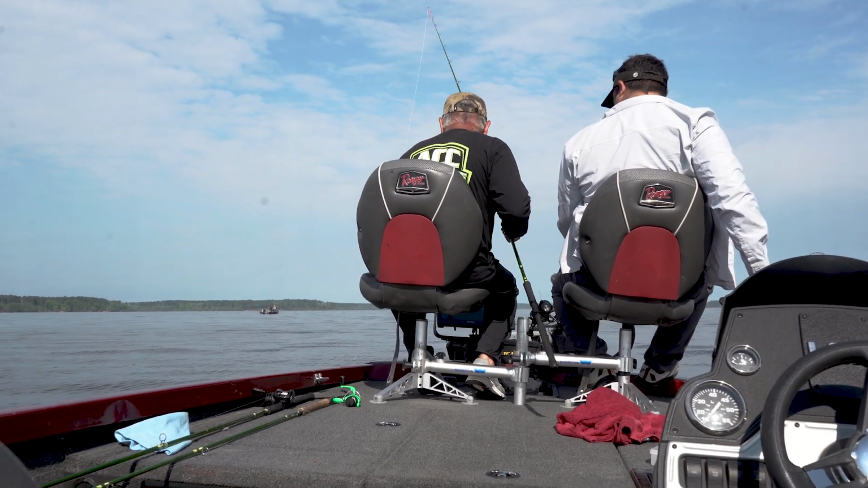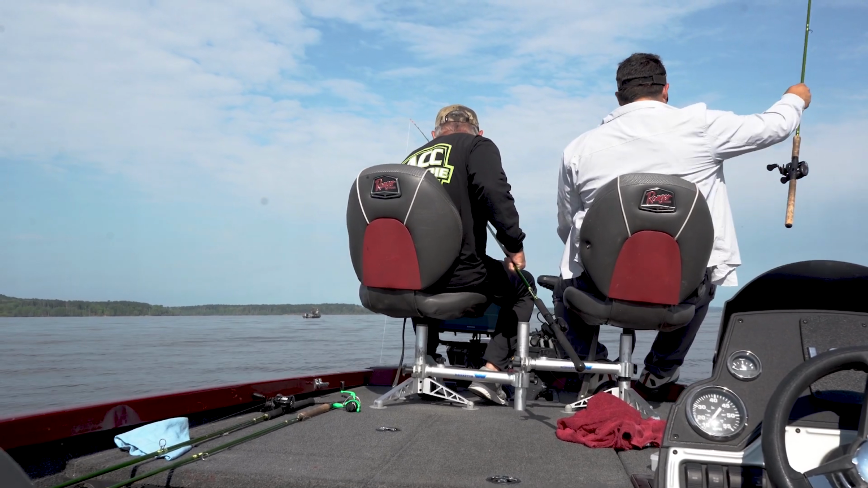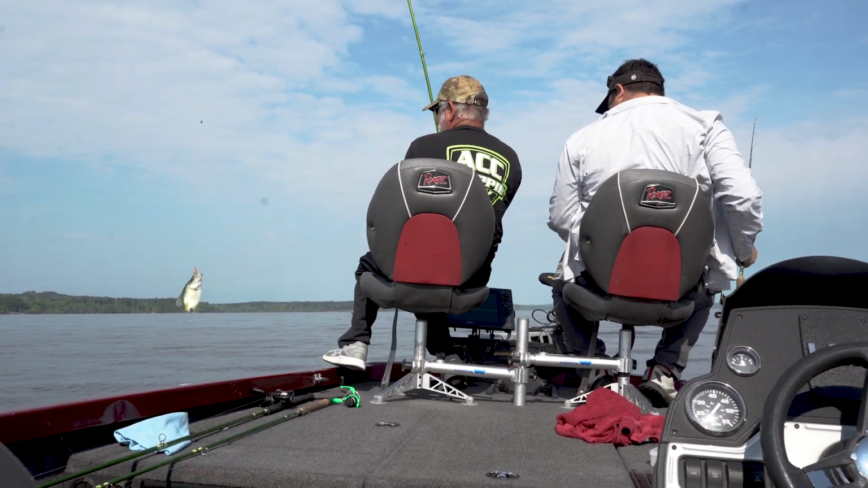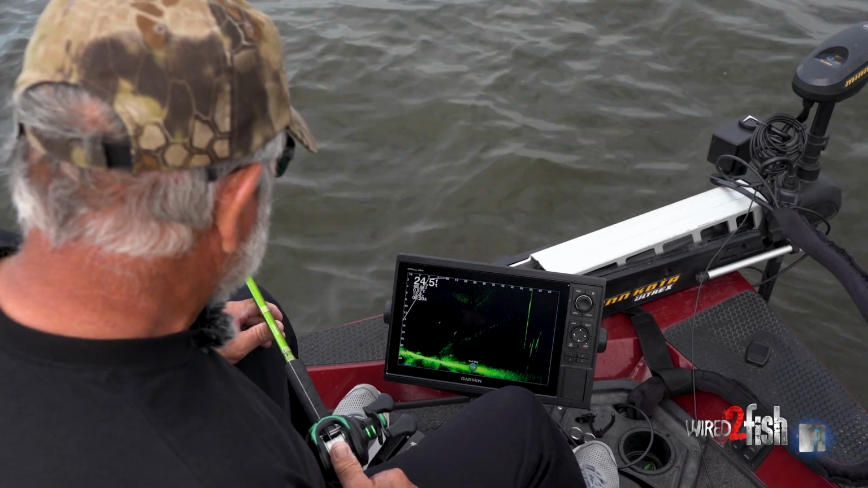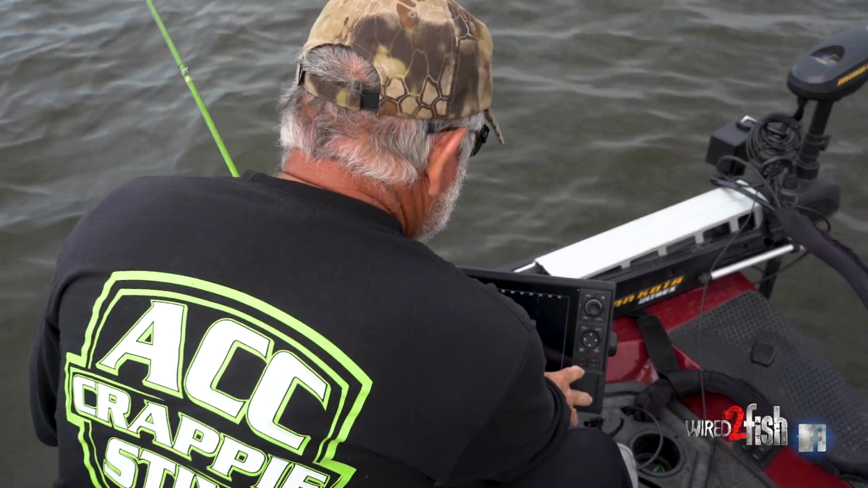Never done that, I'm just gonna try it. There it is. And there he is. His backside snapping. And what I do, Jason, is like I told you yesterday, to me it's like squirrel hunting for fish.